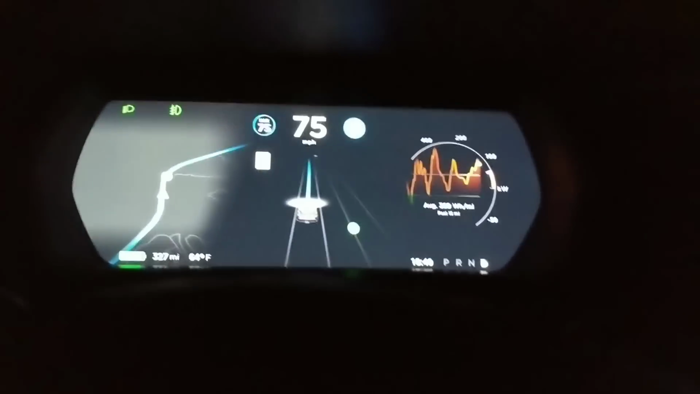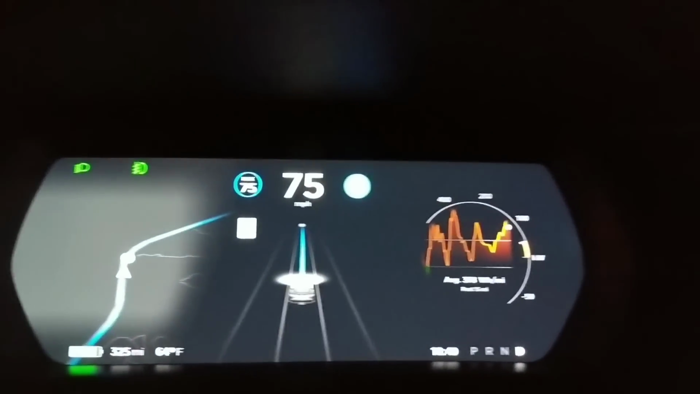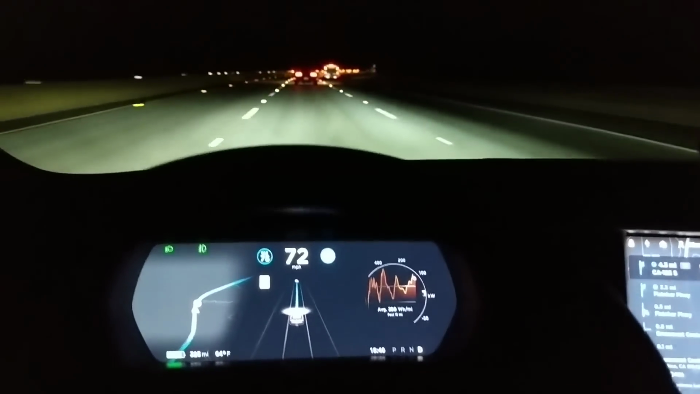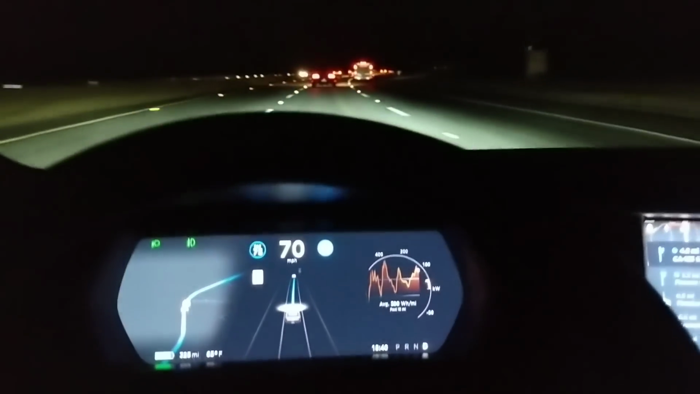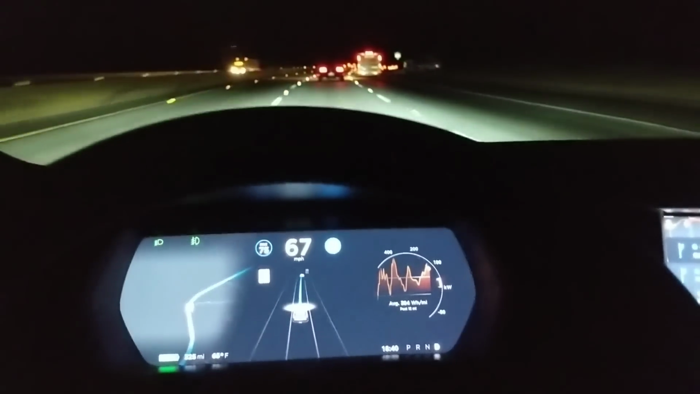I'm just gonna give a signal on the right, kind of forcing the car into the car ahead of me, and wait for Autopilot to suggest a lane change. So we're approaching it. Oh, this guy is very dangerous.